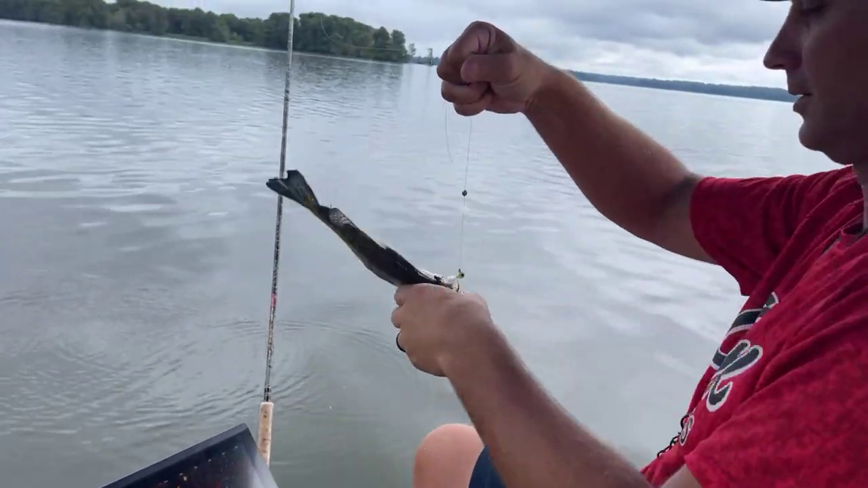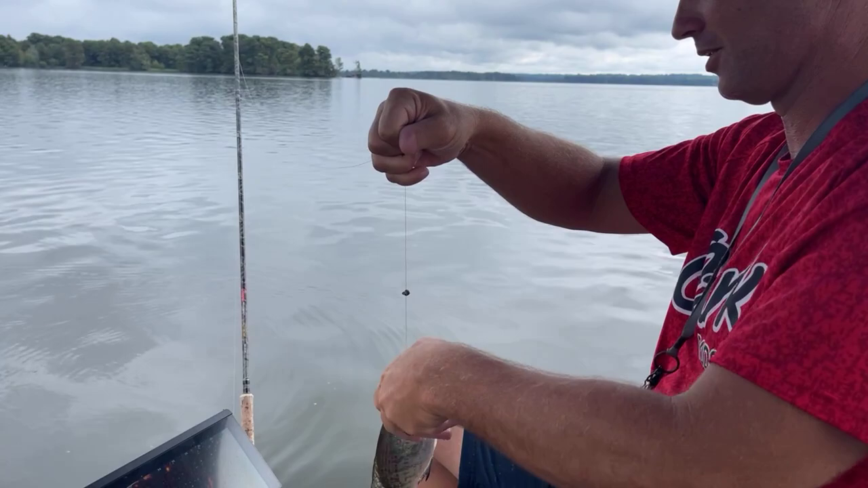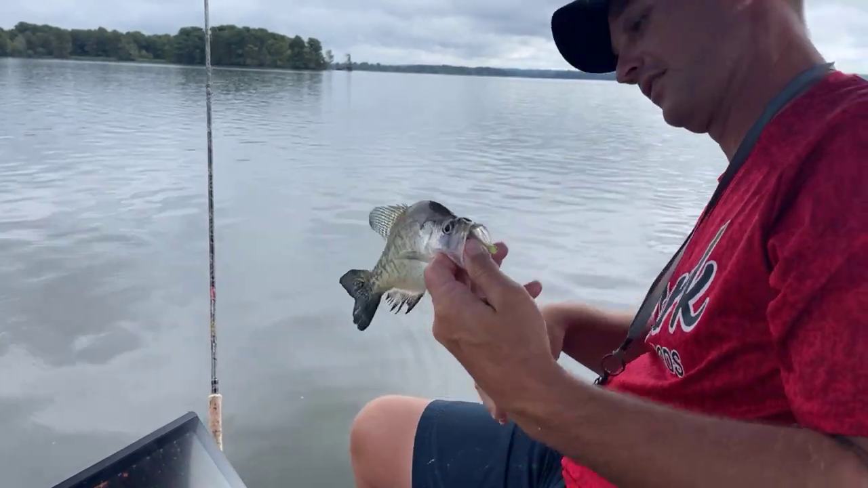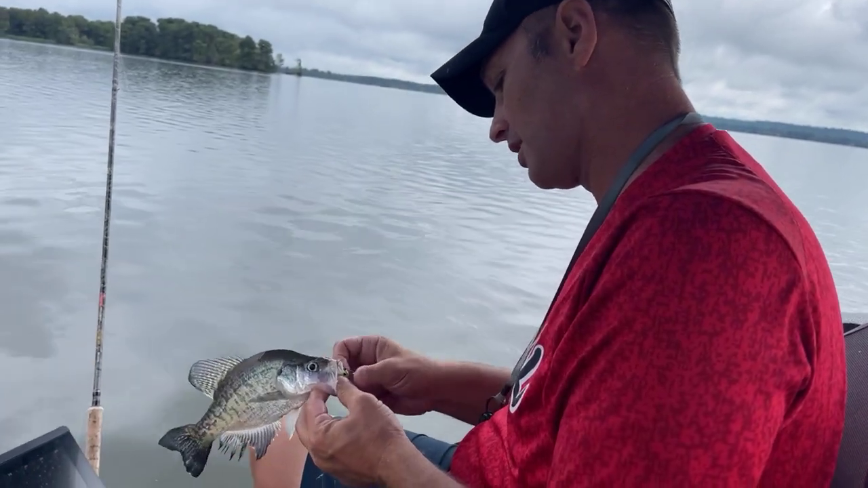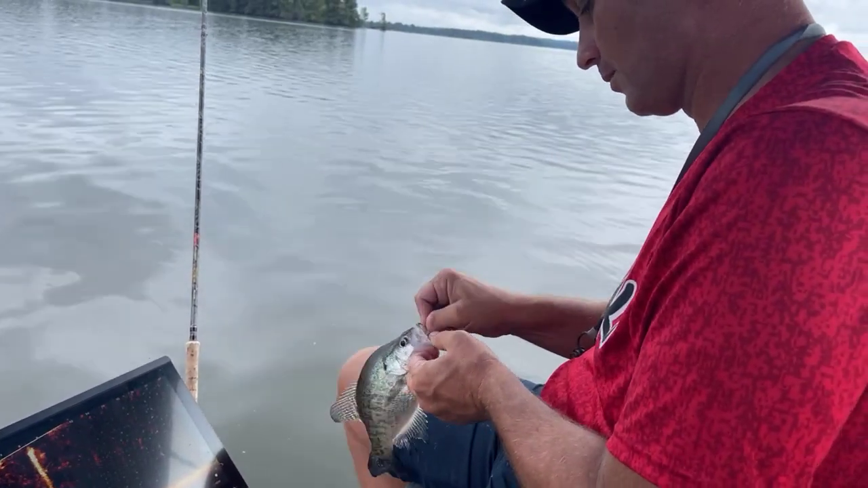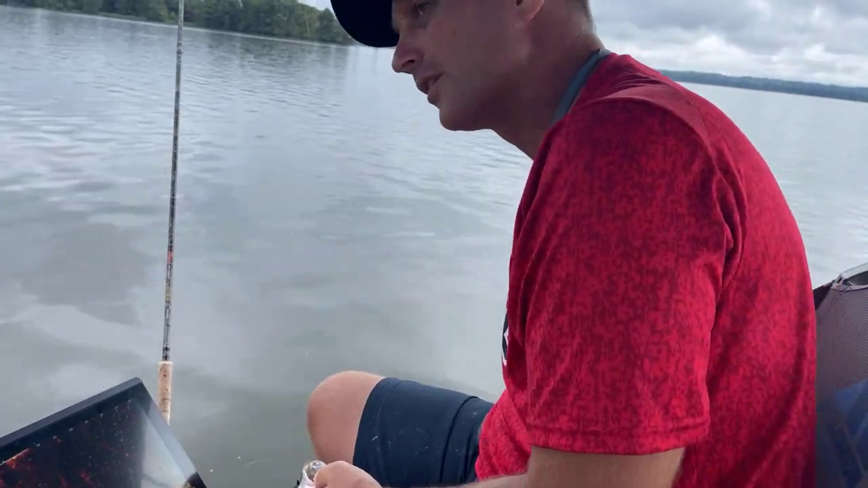Well, boys and girls, calm down, baby. I don't want no hook stuck in me. There you go. There's another one for the camera. And we're getting ready to jump off here. We're going to be heading in before too long. We're going to go in there and see what that old Blue Bank steak's all about.